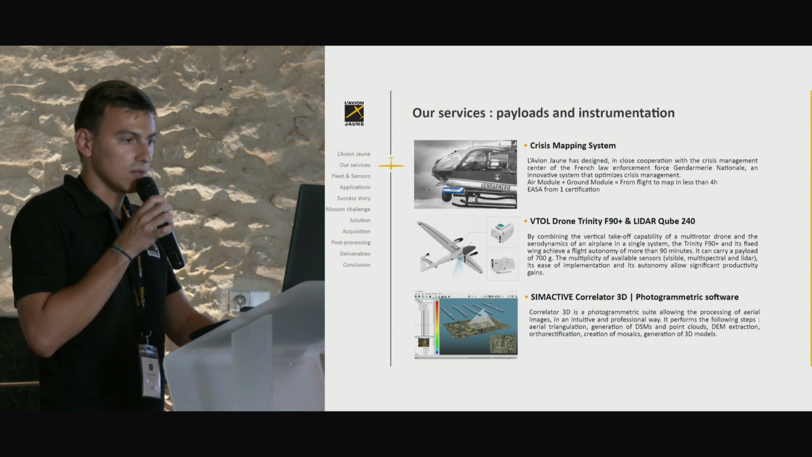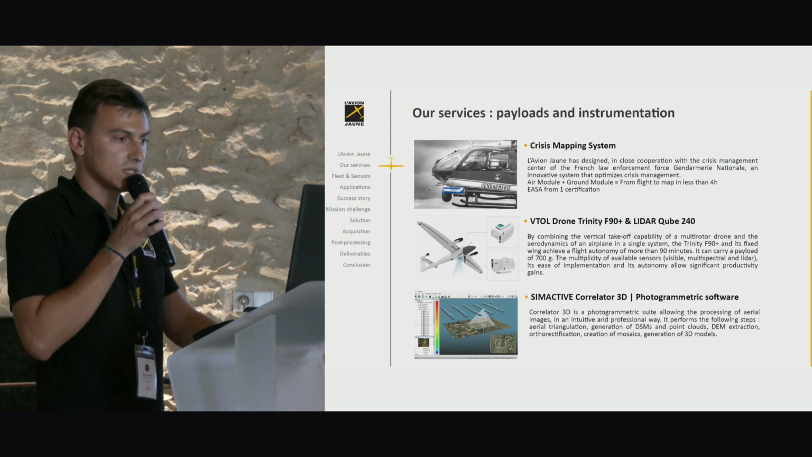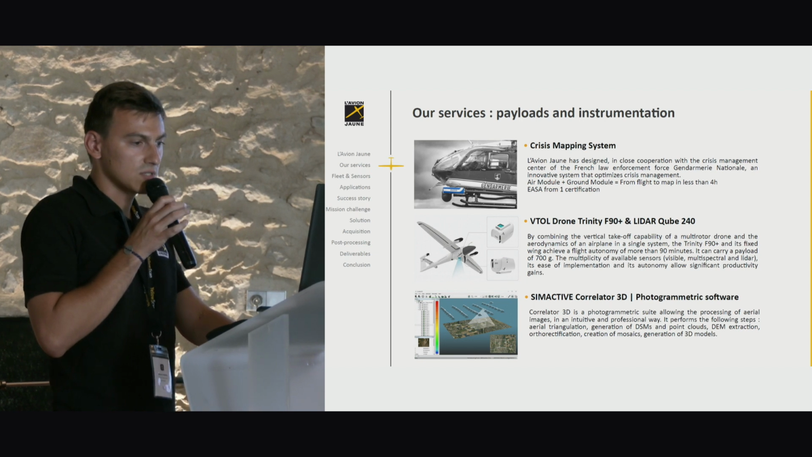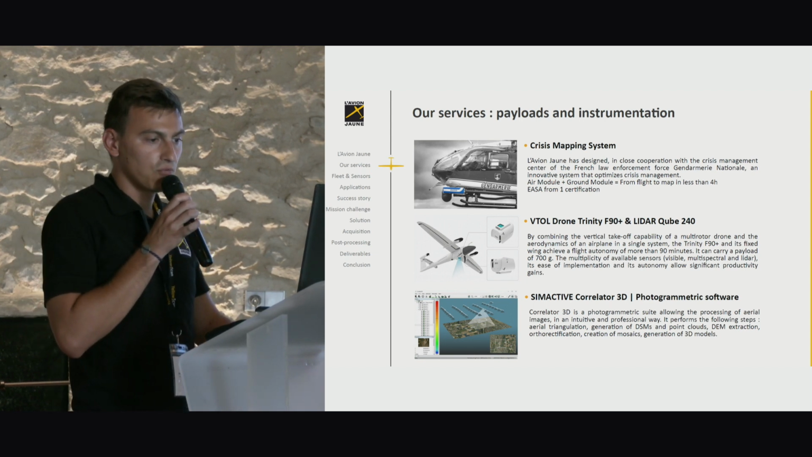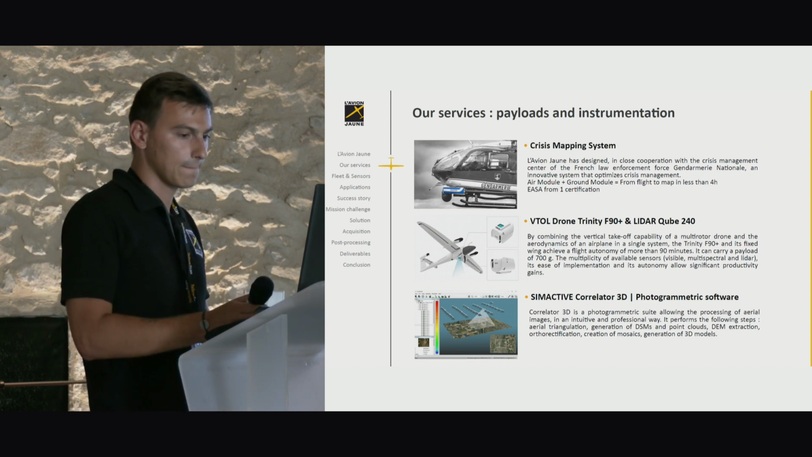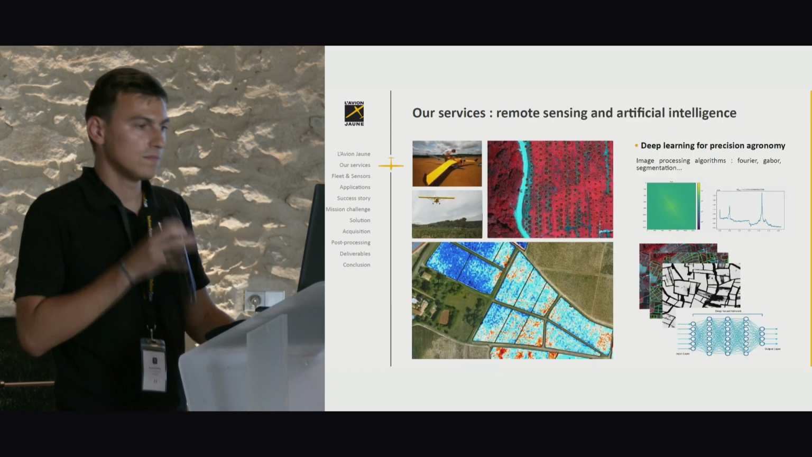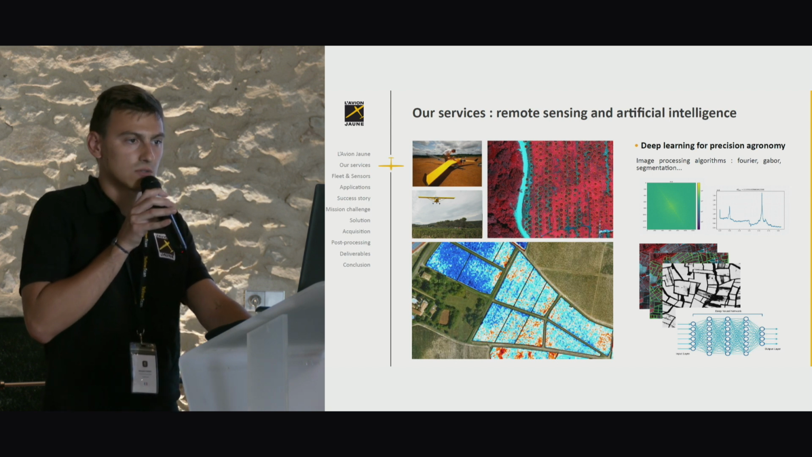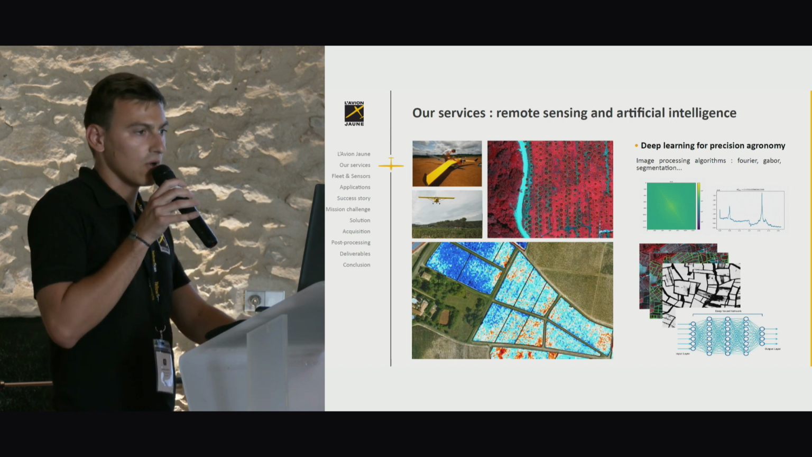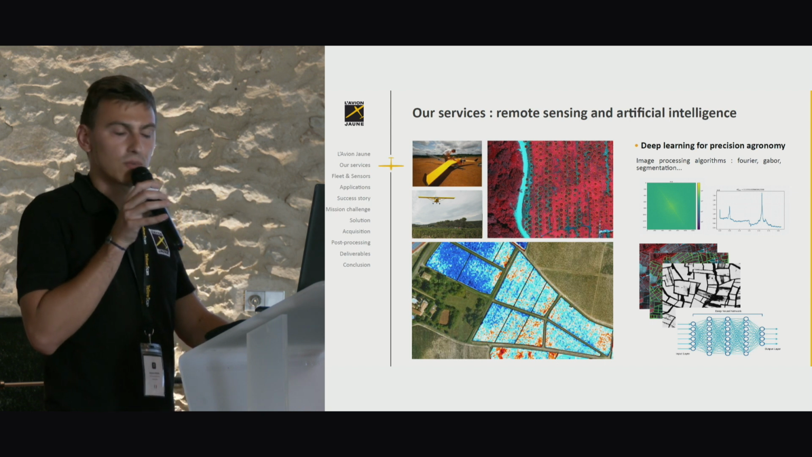Jaune is also the French reseller for the drone from Quantum Systems, the Trinity, and the Cube LiDAR. Jaune is also the French reseller of Correlator 3D, a photogrammetric software. Jaune also developed image processing algorithms for remote sensing and precision agronomy applications.